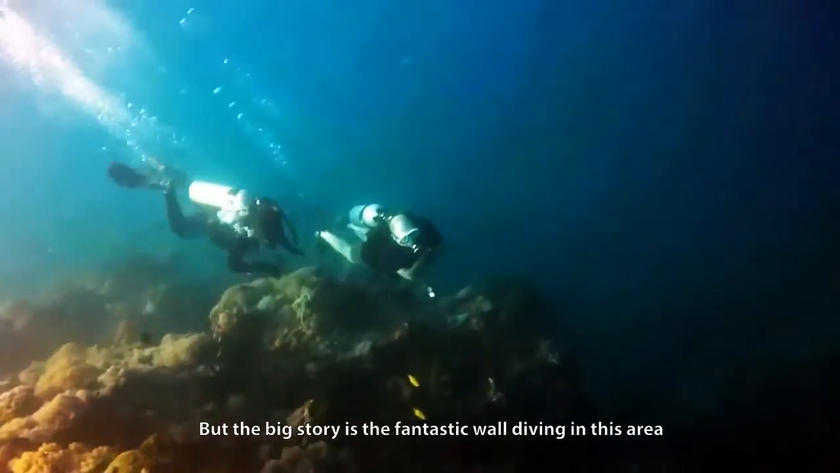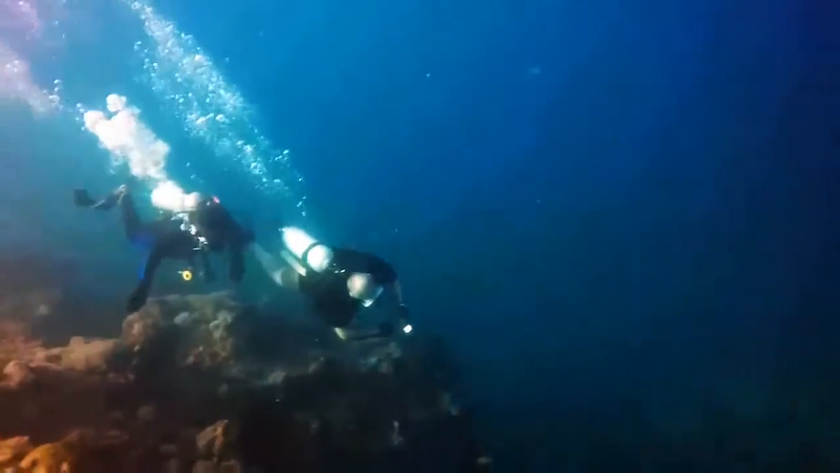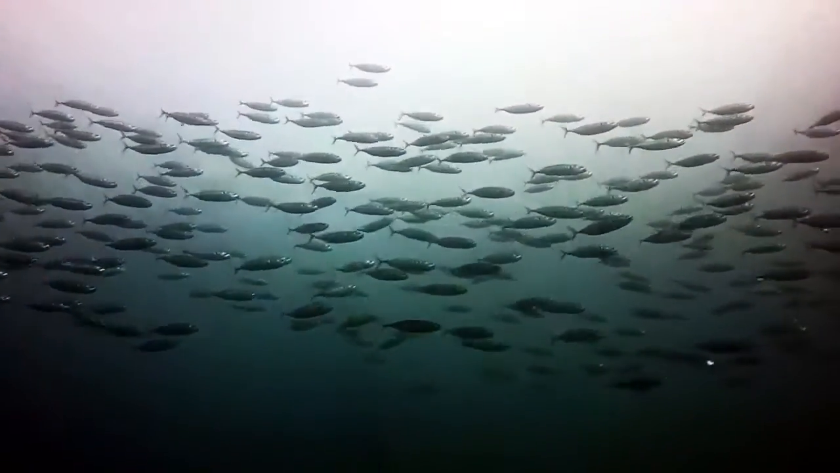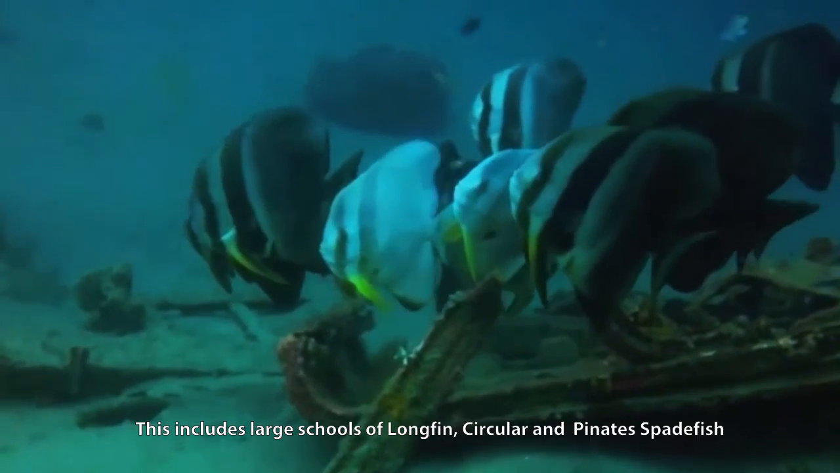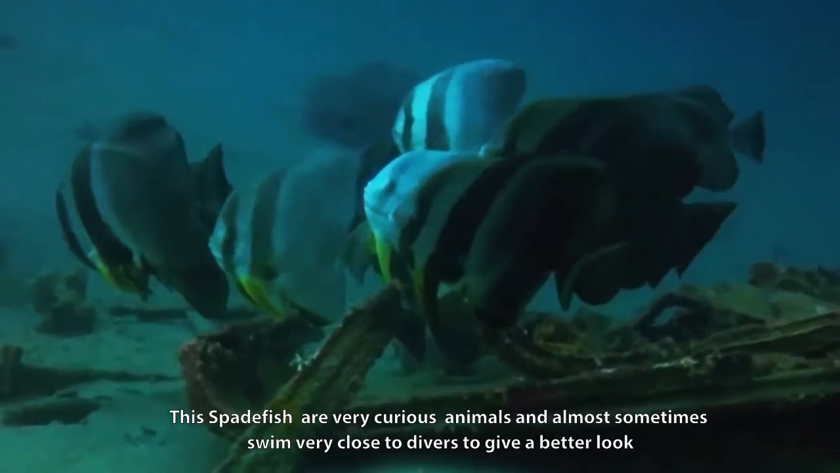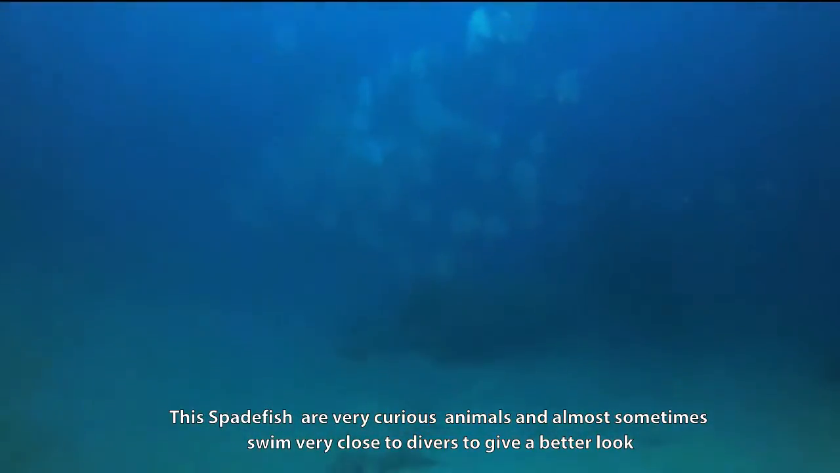But the big story is the fantastic wall diving in this area. We can find an abundance of interesting fish along the walls. This includes large schools of longfin, circular, and pinnate spadefish. These spadefish are very curious animals and will sometimes swim very close to divers to get a better look.